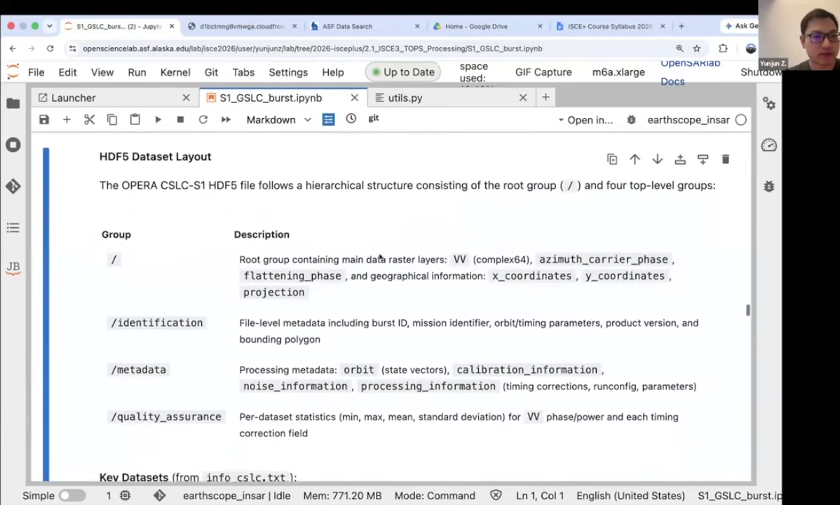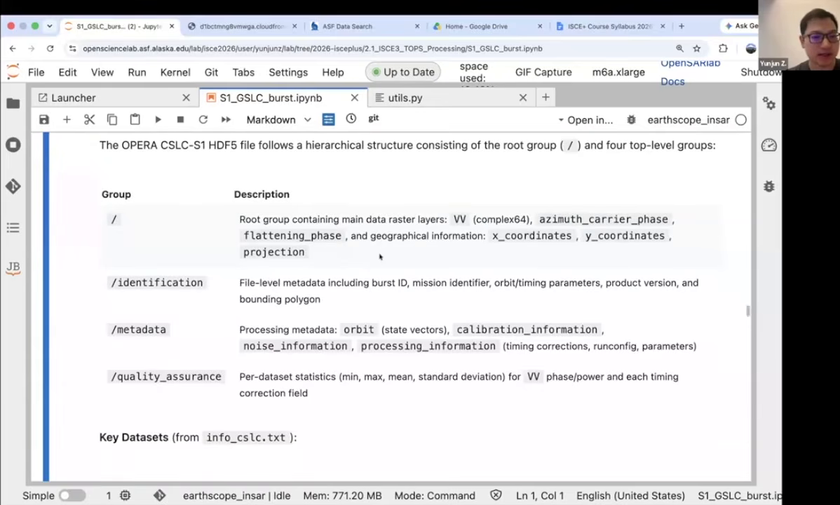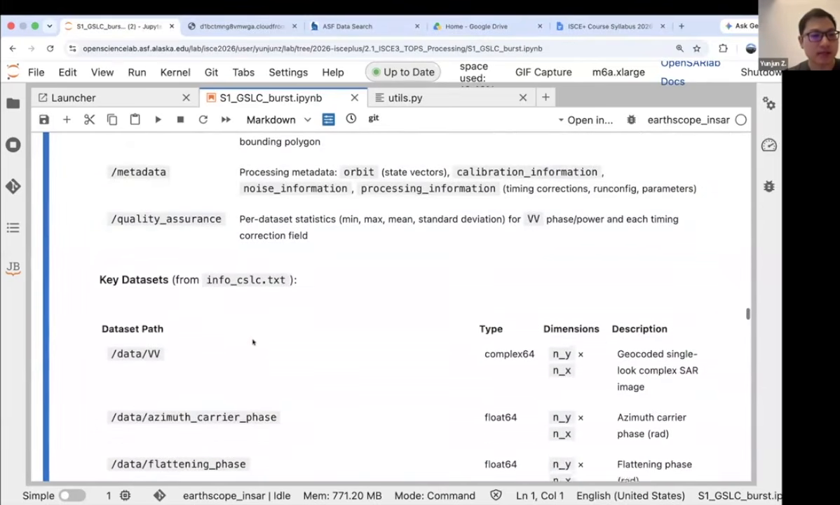So the output of this is a CSLC in the HDF5 format. The HDF5 format is a hierarchical format, and the basic structure looks like this. We have some metadata at the root level. We have some quality assurance metadata also at the root level, and some identification. And the key datasets are